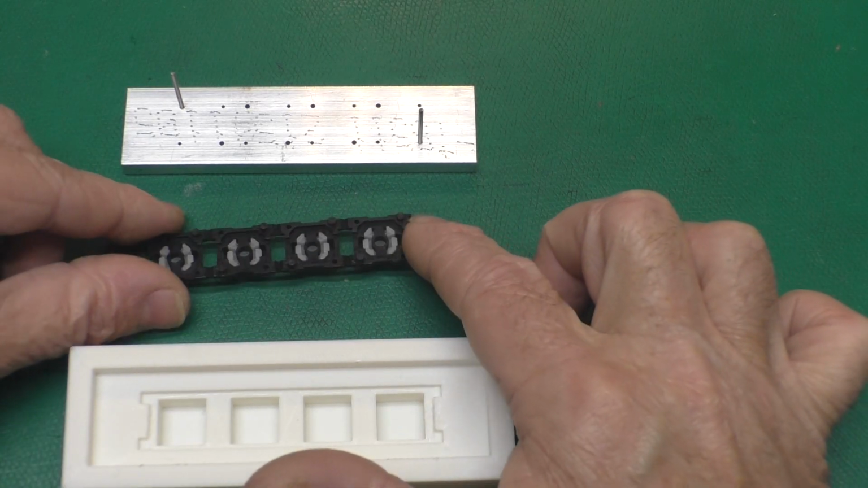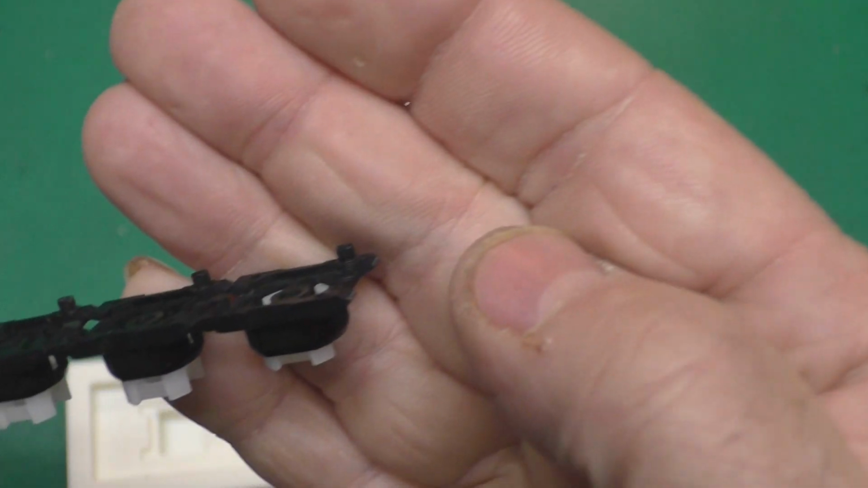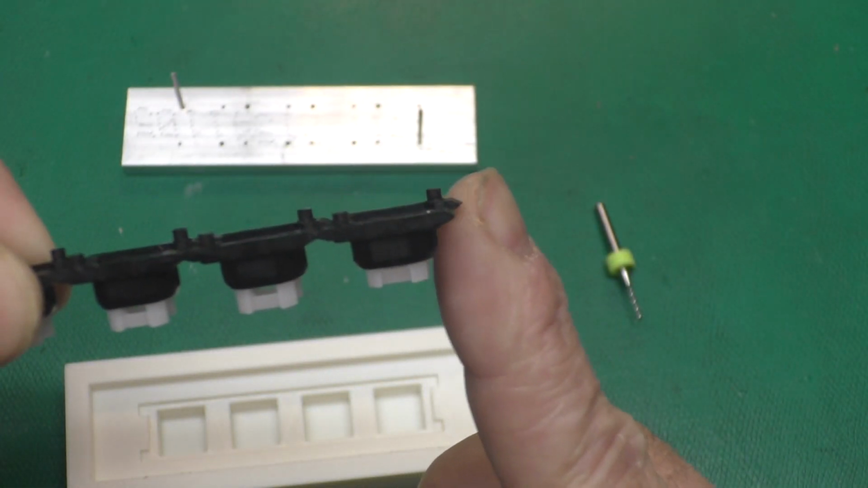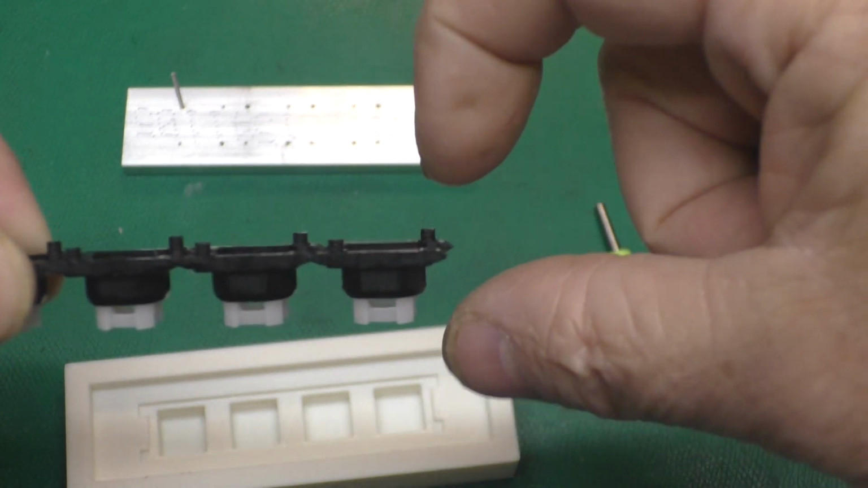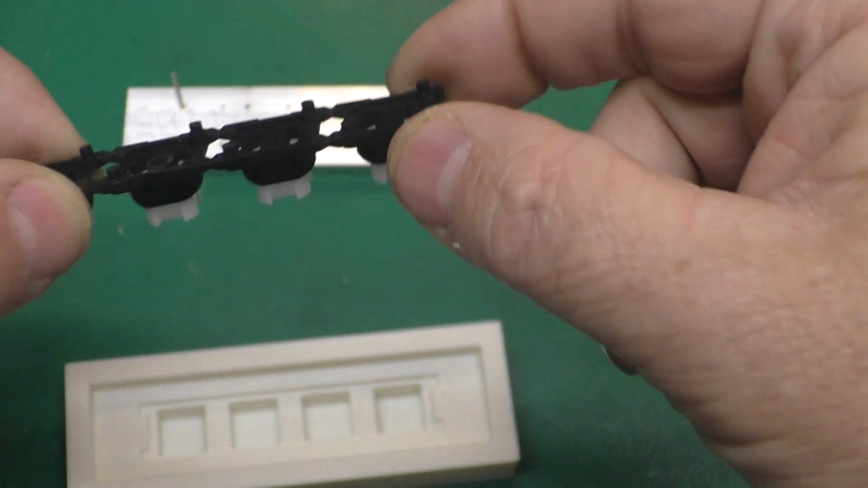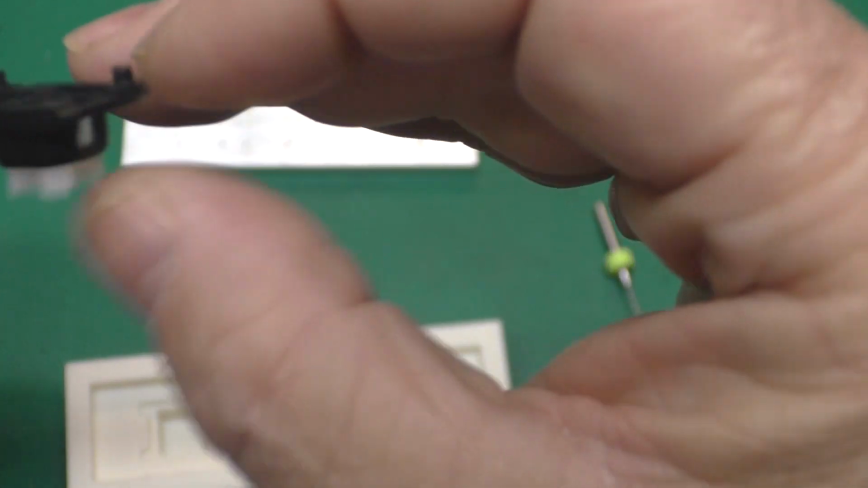Here is our plan for modifying the key pods. You remember these have these little posts here, which went through holes on the circuit board. They were melted and pushed down, called heat staking, to hold it in place. So the idea is we trim these